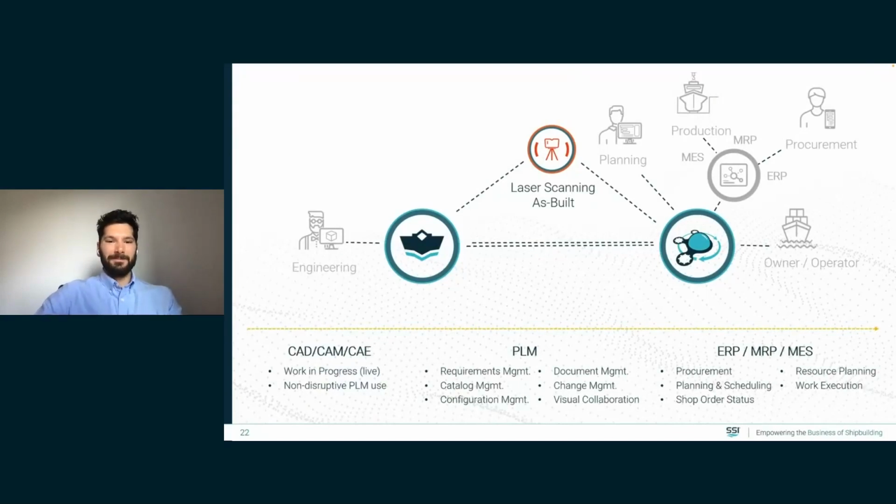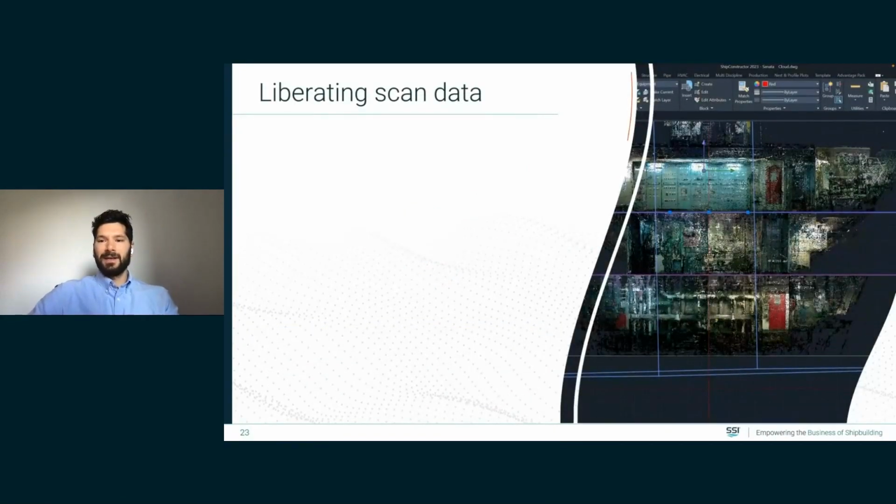Sorry. Yeah, no problem. I think this is just a quick illustration of how scan data can touch other departments. Scan data is an in-between between engineering, but also between planning, production, procurement, and the owner-operator itself. The PLM system is often going to be the best intermediary for that. You need to feed that information downstream, and it can really be used by anyone, but it's a matter of making sure that scan data is accessible. We call that concept liberating scan data.